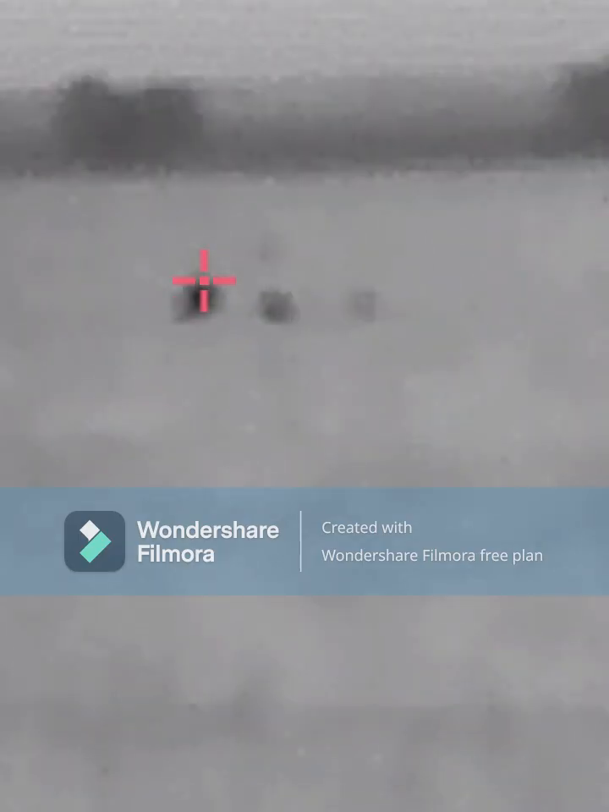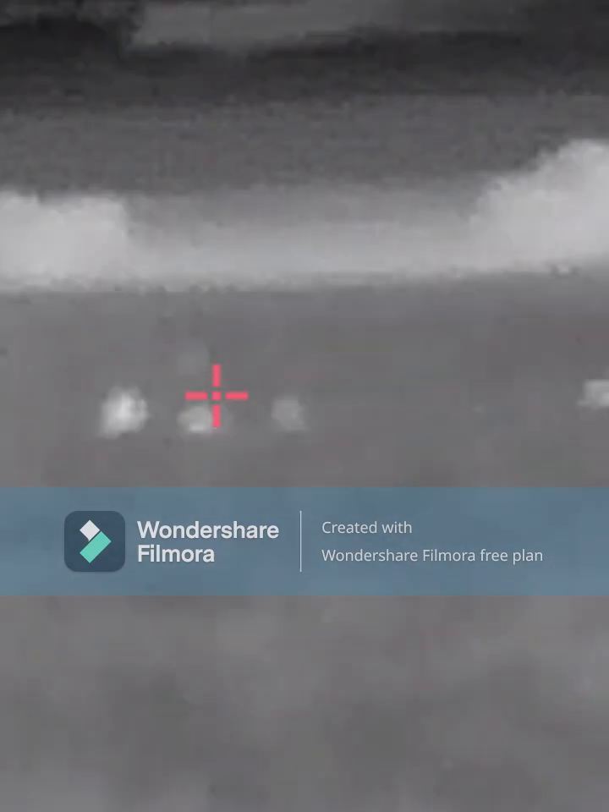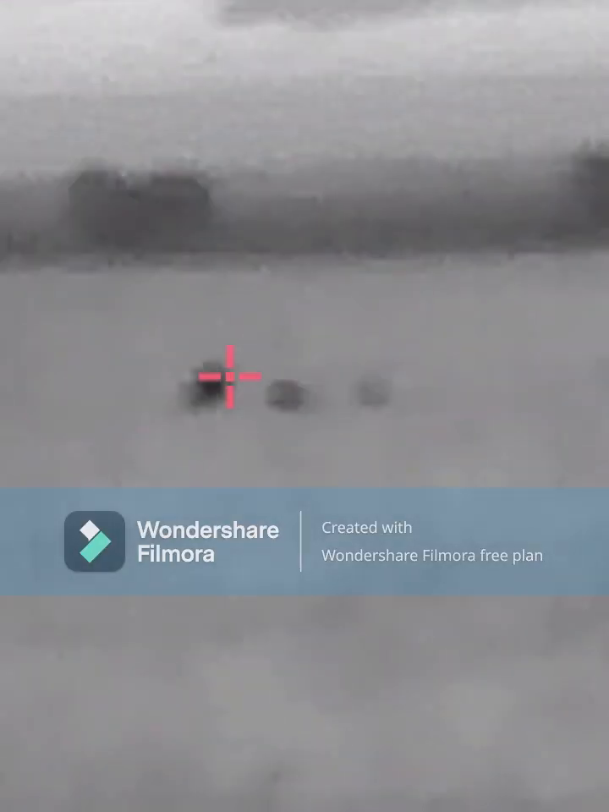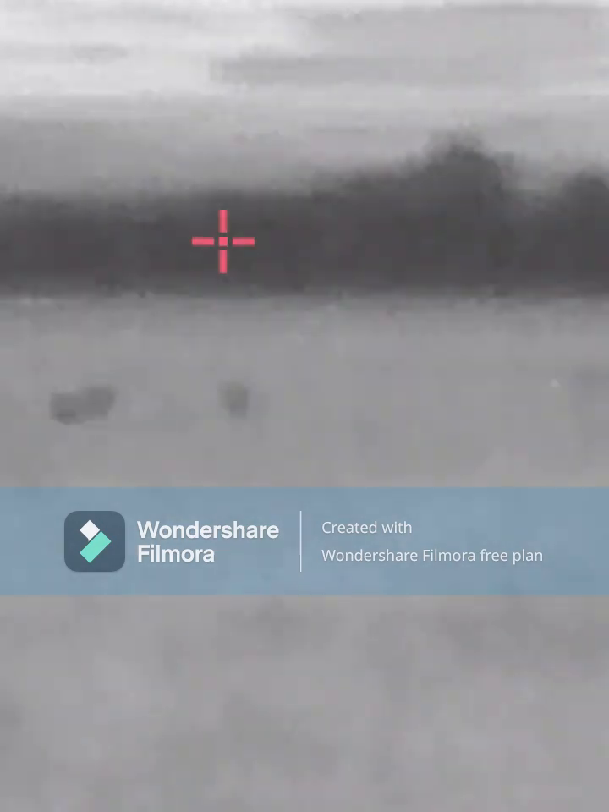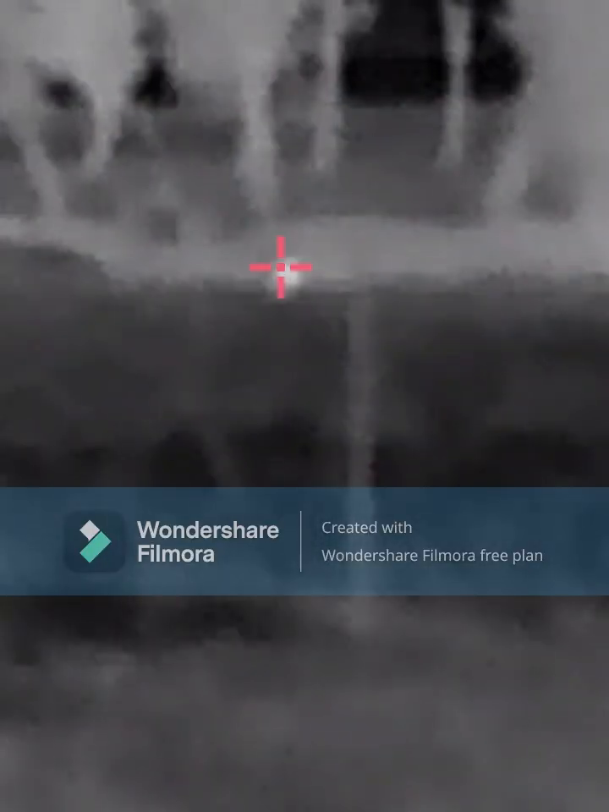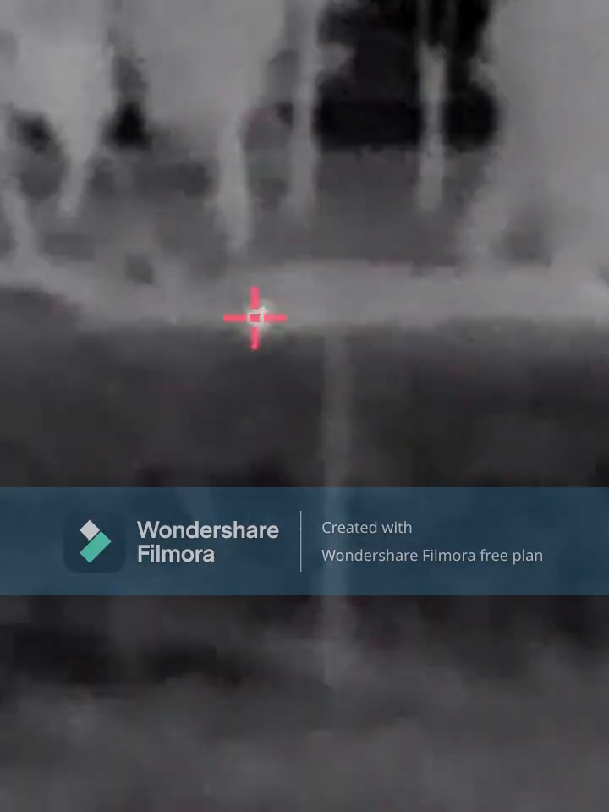Move off him and it tries to pick up the trees instead. Here's another one here. Oh, I think he's about 100 yards away.